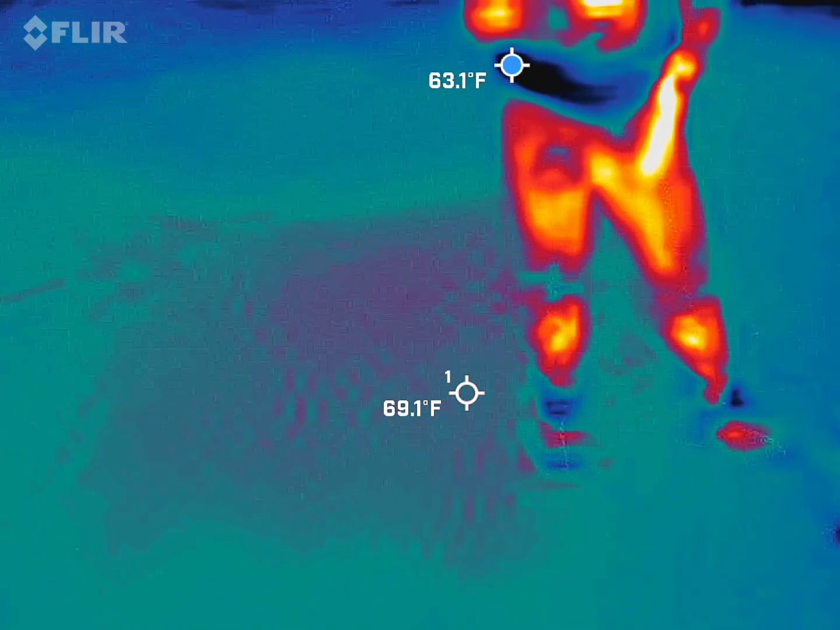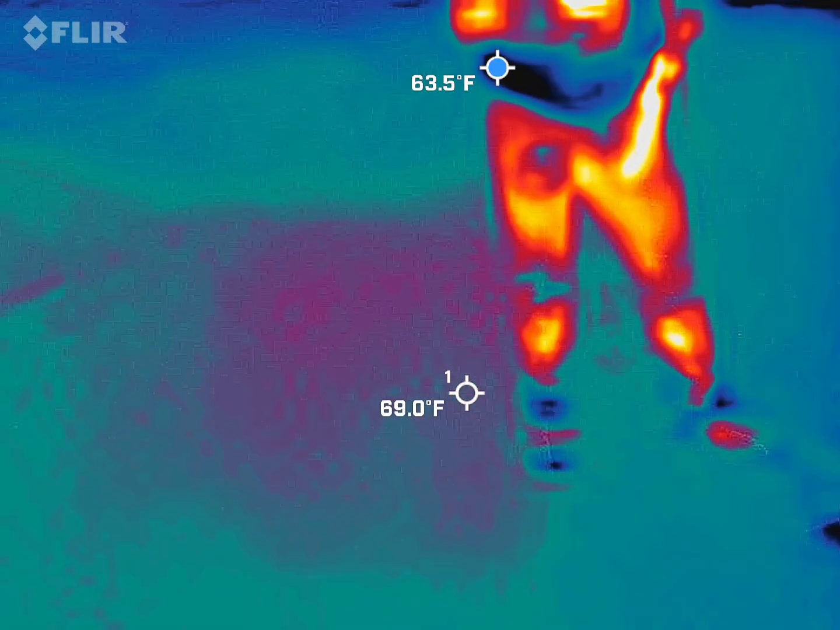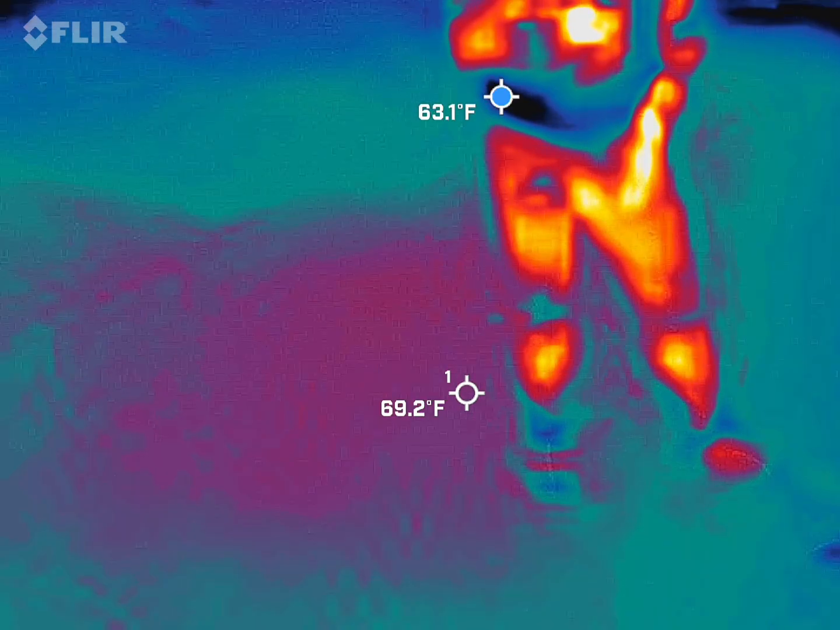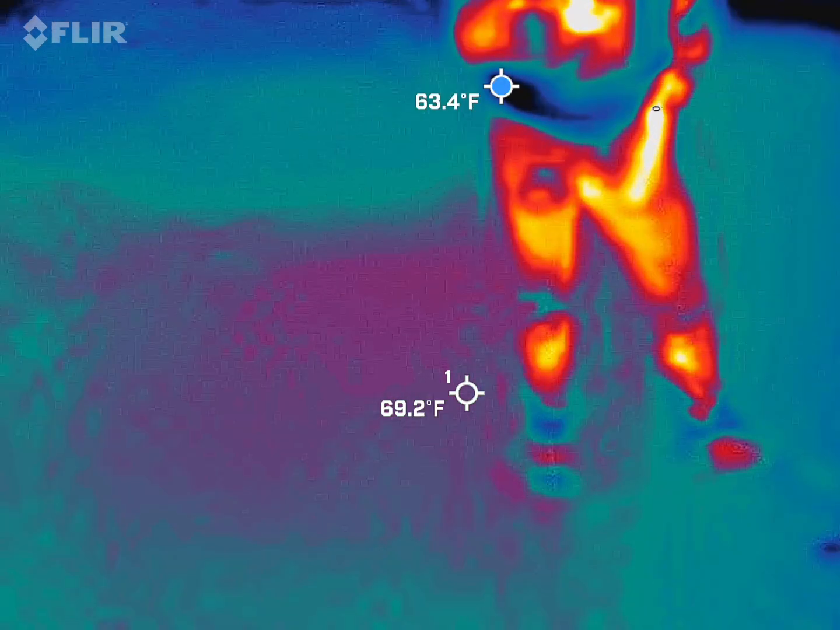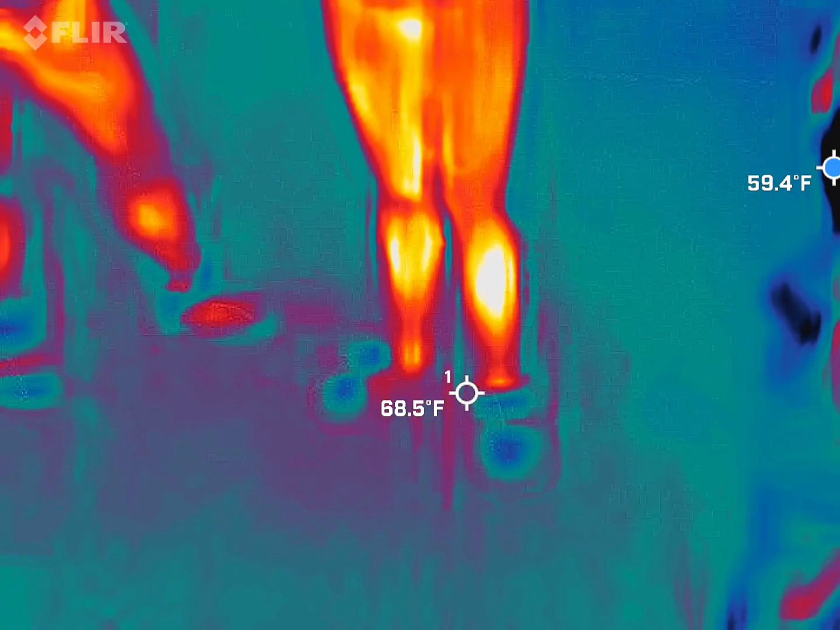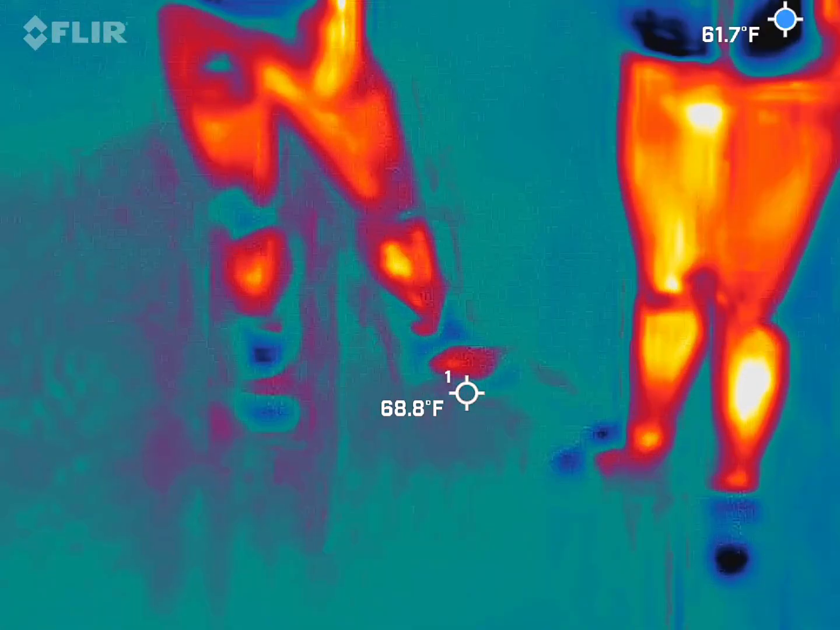This whole arm is cool. Oh, I see what it is. It's the pocket. The pocket is an extra layer on his hoodie. You have a pocket going in front? Yeah. So he has an extra layer in front, so it's not going to be as warm as whatever's touching his body. Okay. Good catch. Just checking. It was weird, and I was like, oh, that thermal image master.